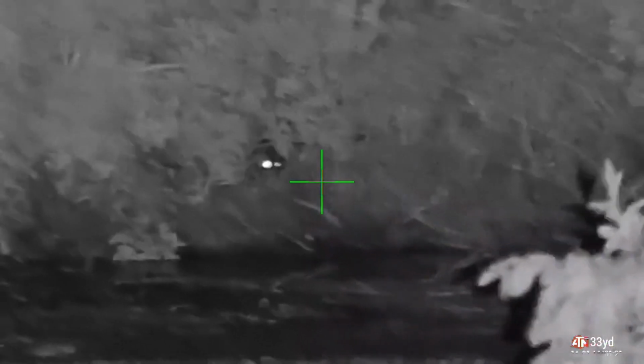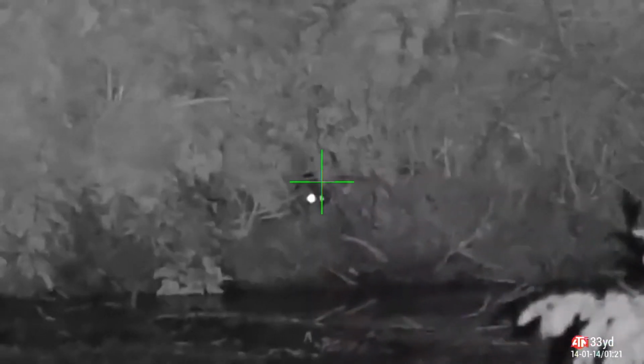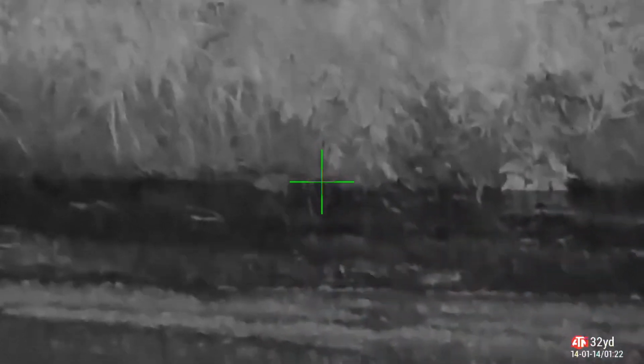Nice headshot, pulls them straight over into the slurry. This one lands as an upper body shot, but he's going to expire very quickly on the left hand side. In fact, I heard him drop into the water as I was lining for the shot. That one's out, straight into the water again, and expires very quickly.